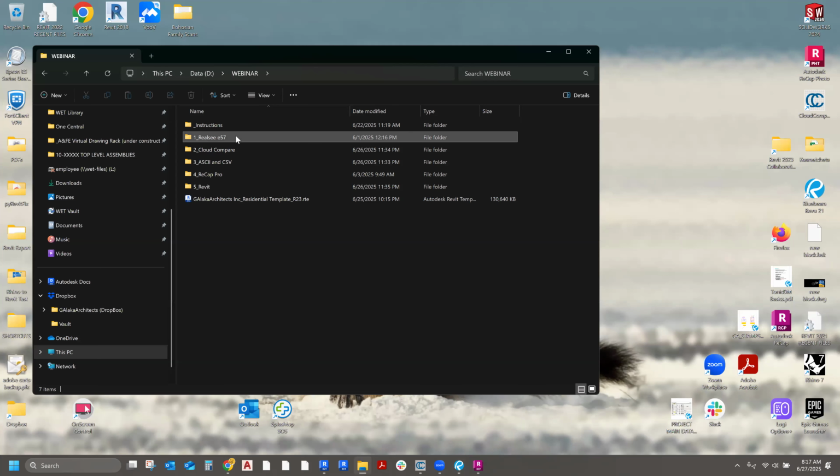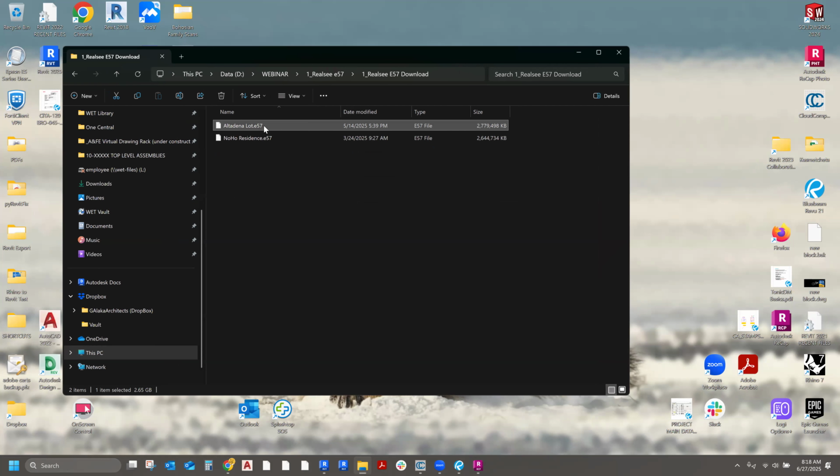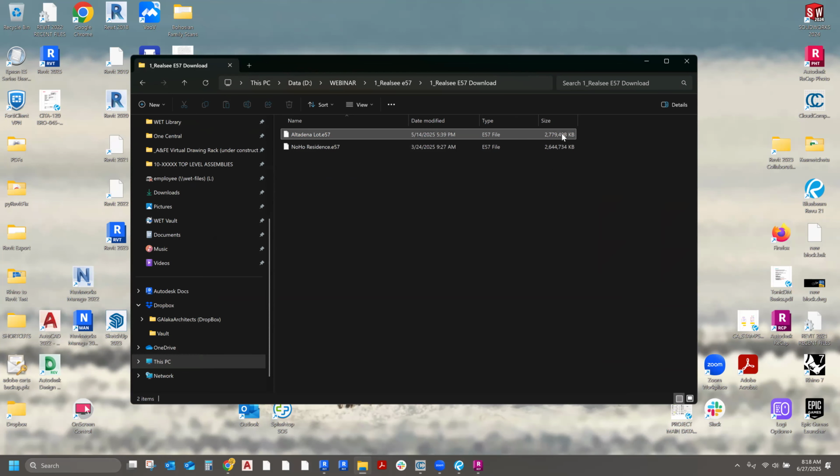So to start, as I said, my assumption is that you've already downloaded the E57 file from Realsee. There you have the option of, I think, a PLY or E57. For the purposes of this, you want to download the E57. If you accidentally download the PLY, you could use Cloud Compare to convert that to an E57, but ultimately you need the E57 file. And as you can see, what we get from Realsee is a file that's a little bit under 3 gigabytes. And this E57 contains a lot of data, including the actual images as well.